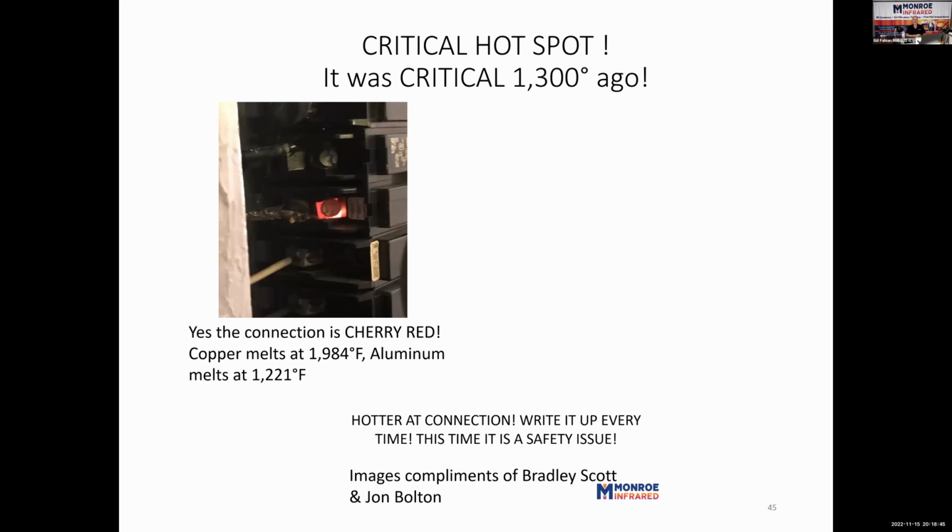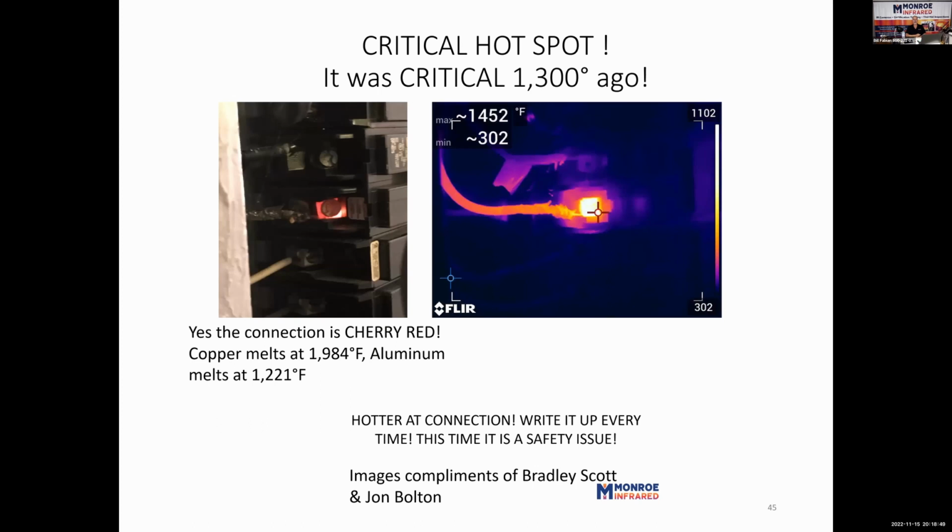That connection from that electric dryer is glowing cherry red, 1,452 degrees on the connection. He said the insulation was bubbling and there was smoke coming off the insulation. You want to hear the scary part? The owner said, yeah, knew something was wrong. Every time we use that electric dryer, it trips a breaker, and we got to reset the breaker multiple times before it'll stick. One of these times it's not going to trip, and it's going to cause an electric fire.